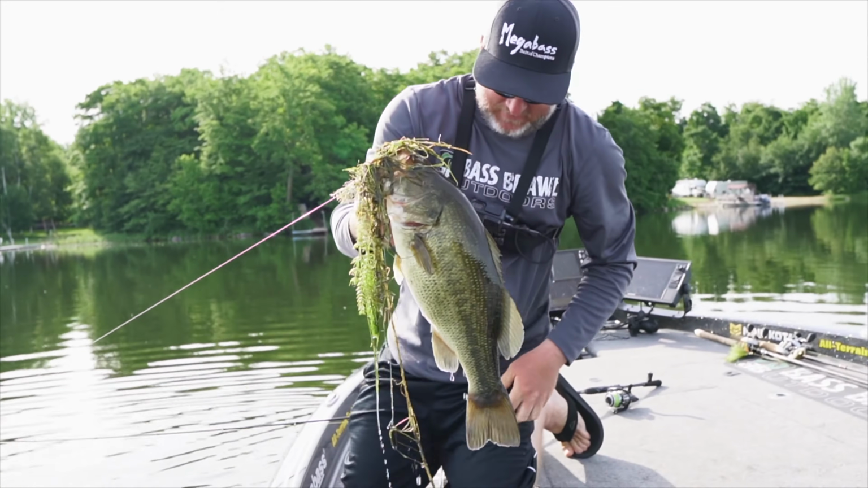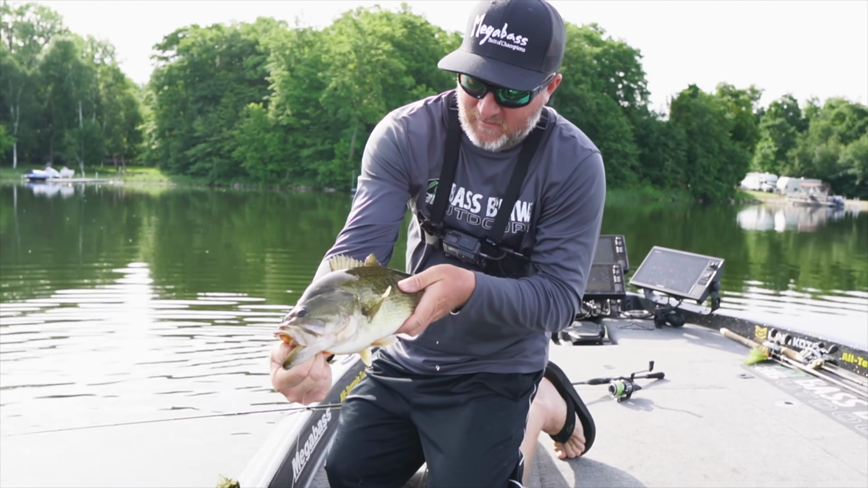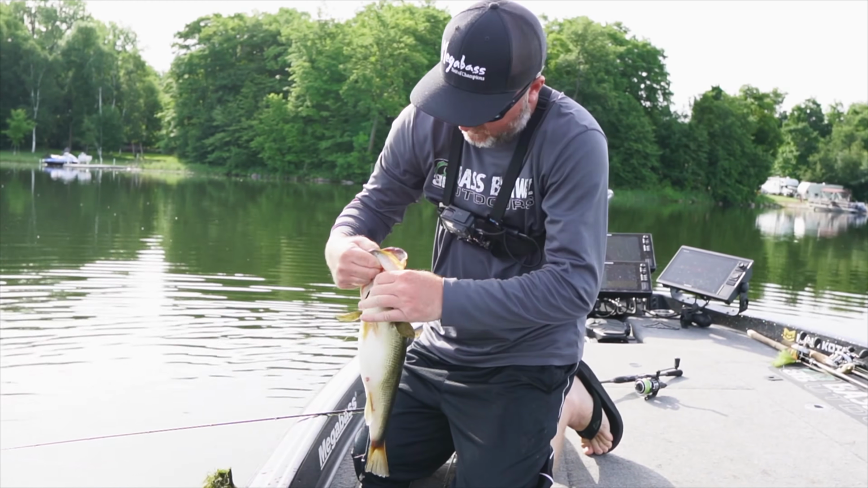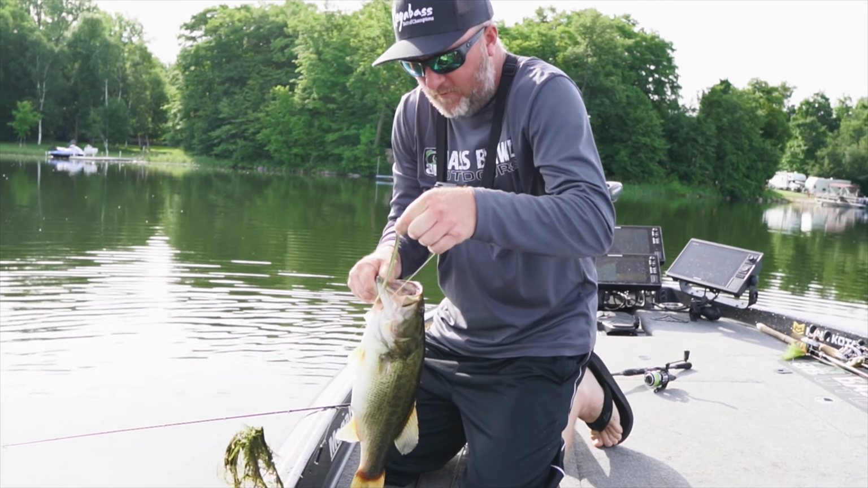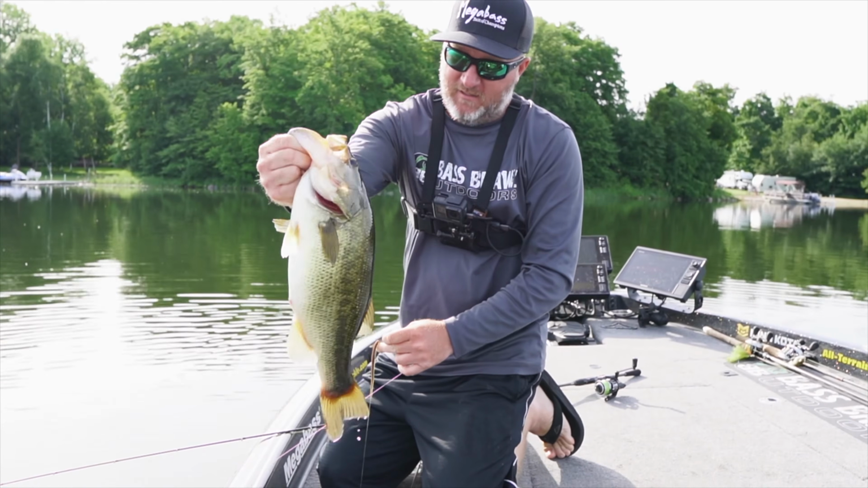Little baits on tough days still catch big fish. They won't touch a jig, a crankbait. Put that little 4.5-inch robo worm down there, shake it a couple times. It made all the difference.